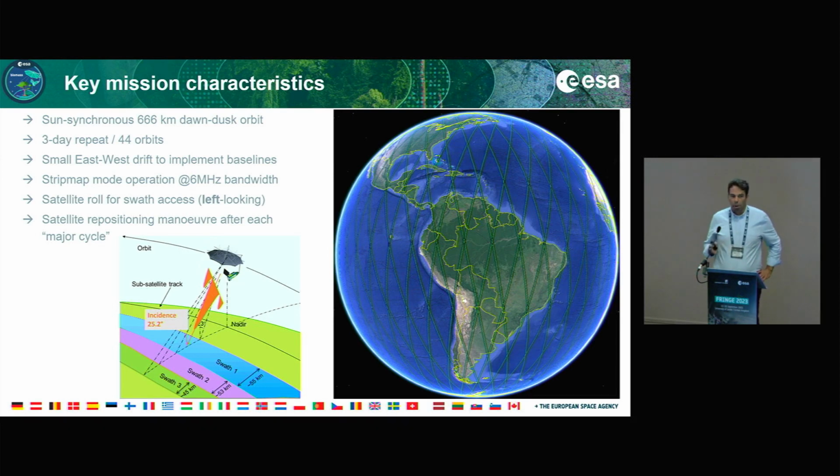So this is a strip map SAR, no fancy digital beamforming, I'm sorry, this is what it is. And to get access to the next swath, we have a mechanical roll, which means we can't do it at the same time. We have to come up the next time and then roll the satellite to get access to the next swath. And the satellite repositioning maneuver after each major cycle, and I'll come to that later as well.